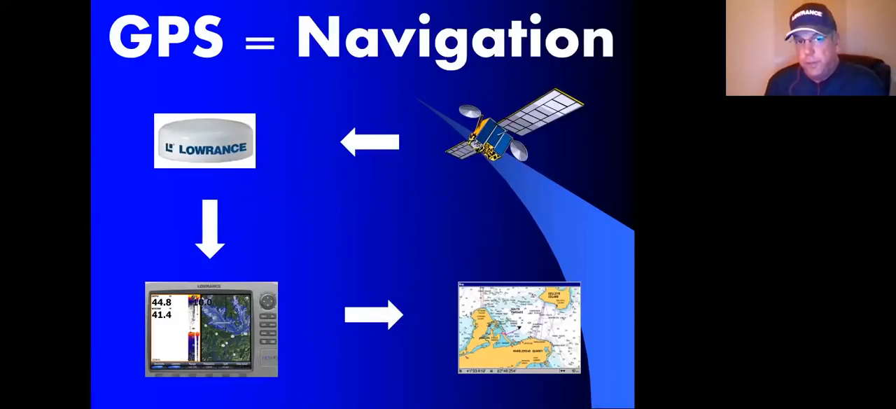Same with GPS. So GPS is basically, there are satellites flying around the world, and then we have a receiver on our boat that places our position on the map. So basically the map is an overlay. Think of it as a layer of what you're doing, and the actual location is another one. So when we do create another map, which is ideally what we want to do, we are putting an overlay on the existing chart showing our position.